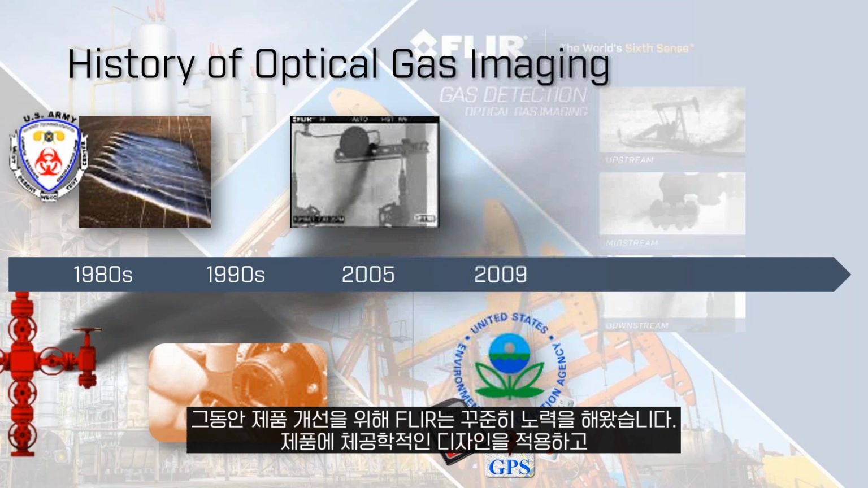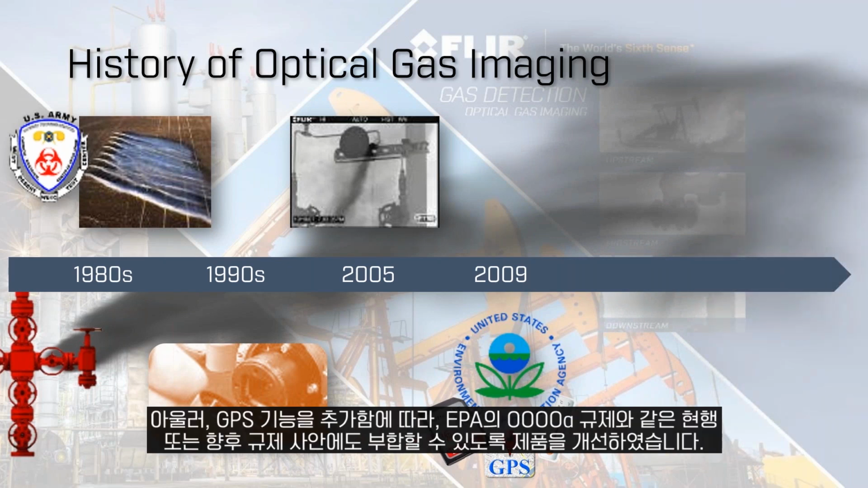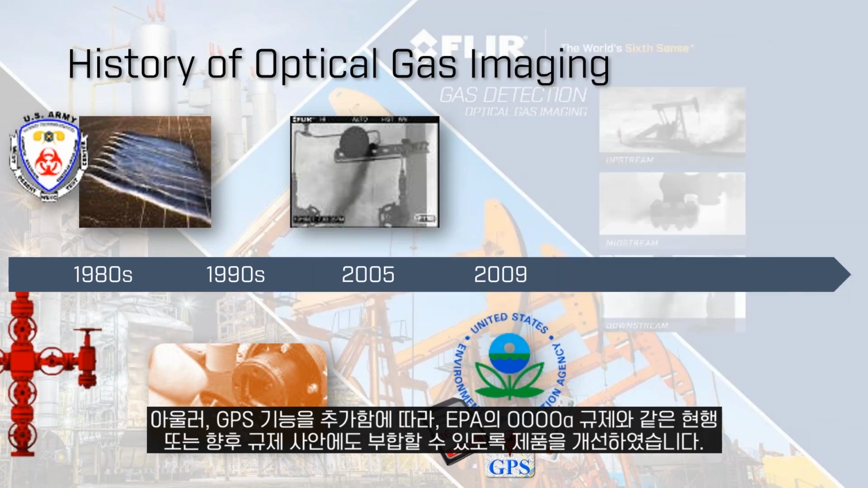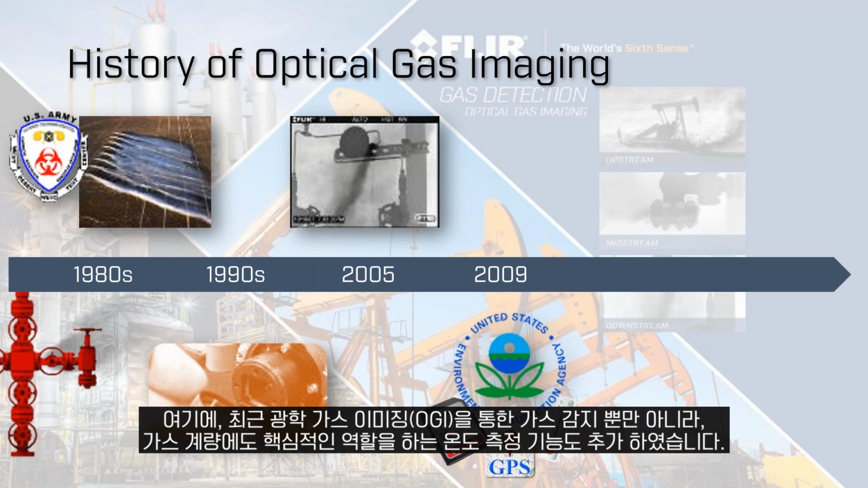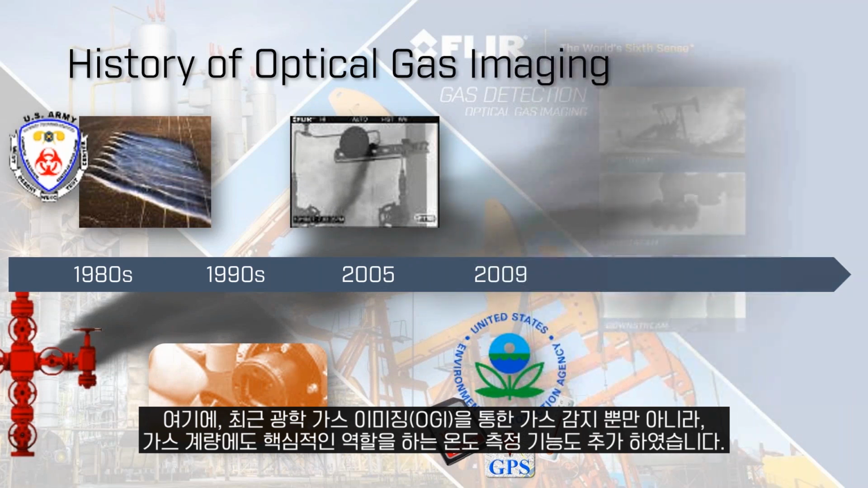Some of the additions were a complete new overhaul with ergonomics. We added some visual cameras. We added digital onboard recording via an SD card. We added GPS, which would be a foundation or a piece of the regulatory component of future regulations within the EPA, like the Quad OA regulation. And then we also added temperature measurement, which plays a key and integral part in optical gas imaging today, not just in gas detection, but also in quantification.